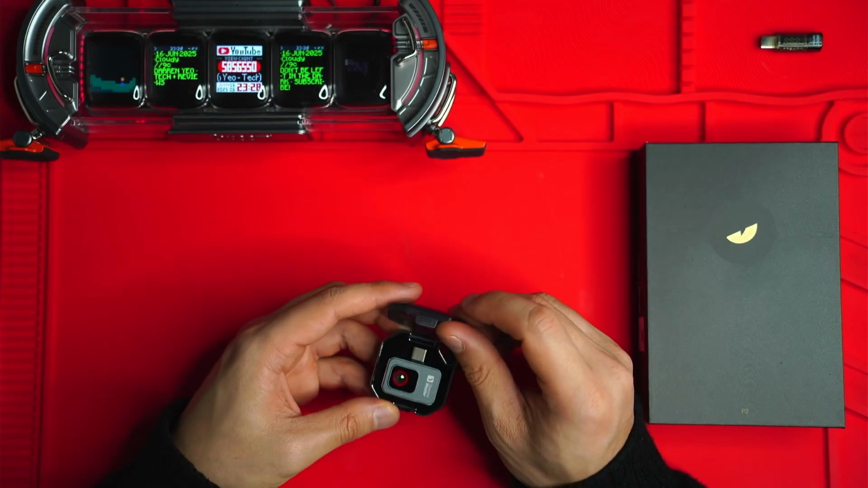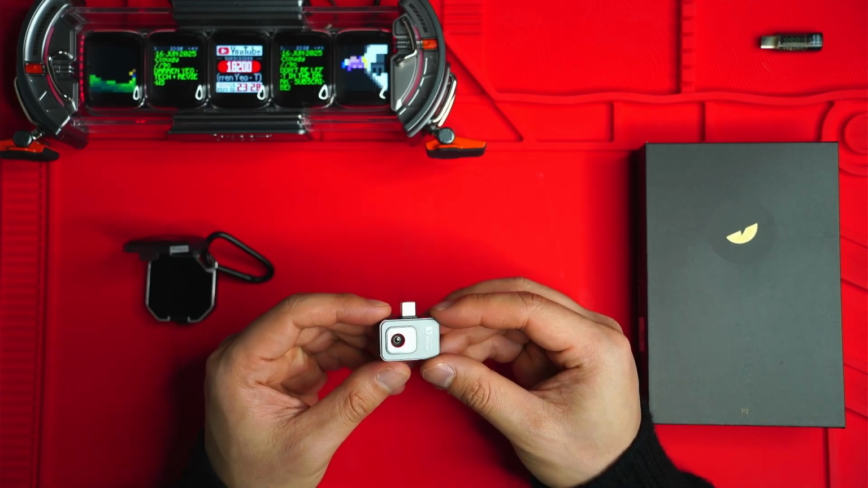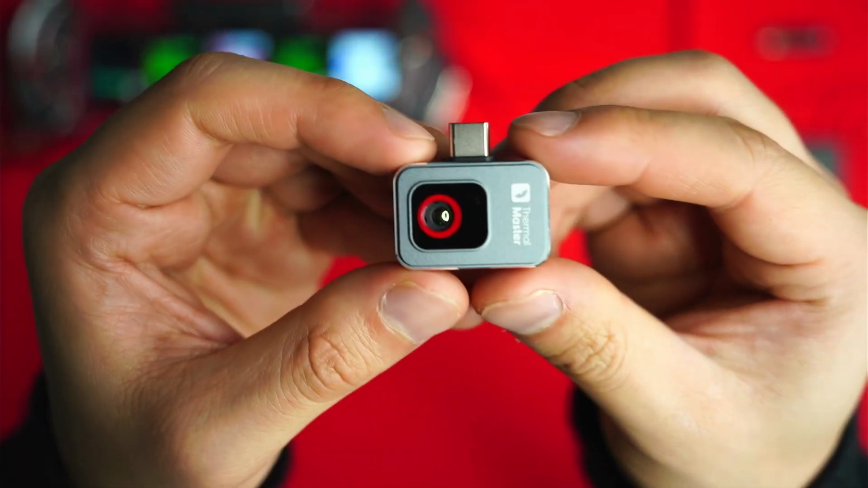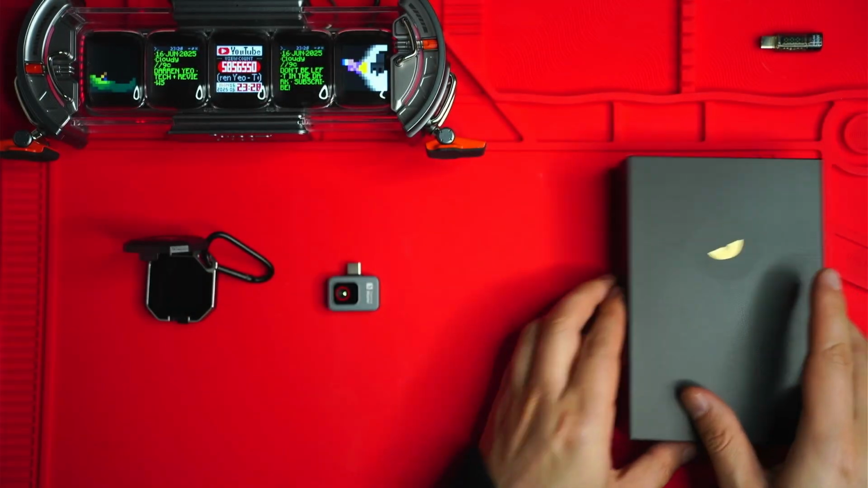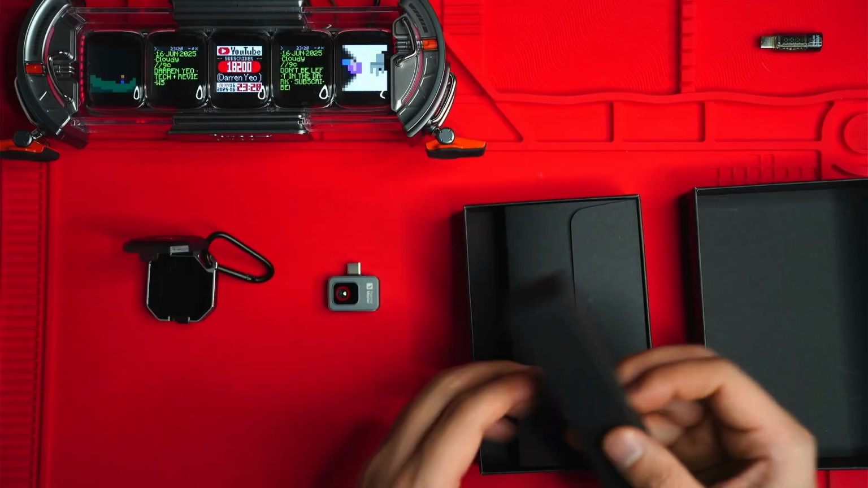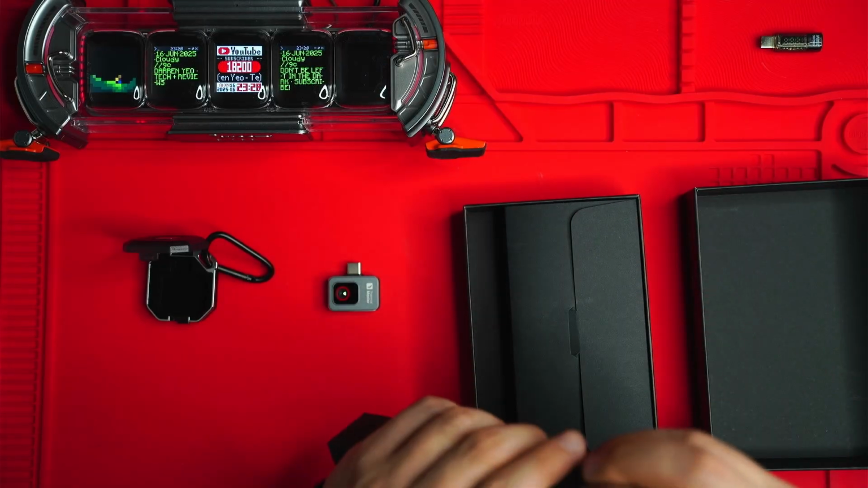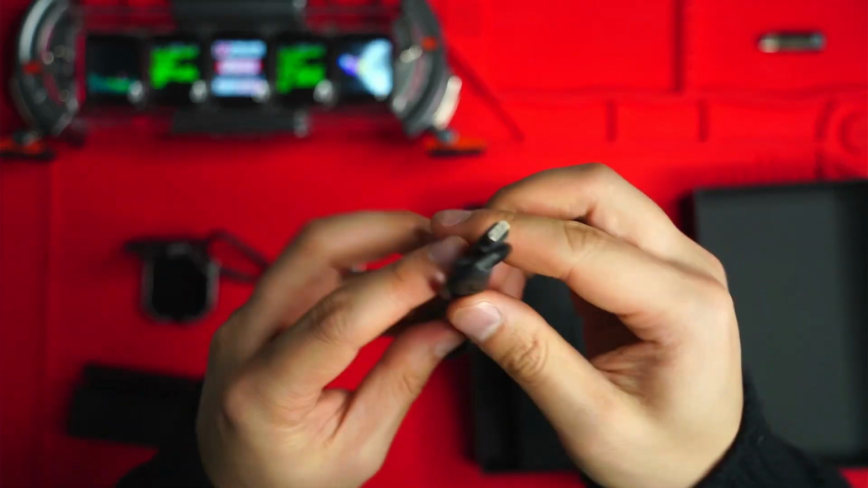Now, of course, you get this case, and that is the camera itself. It's absolutely tiny, this thing here, and you do get a few other bits and pieces in the box as well. So Thermal Master include this USB-C extension cable here.